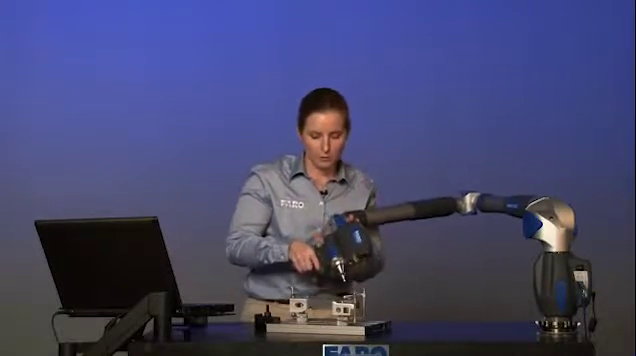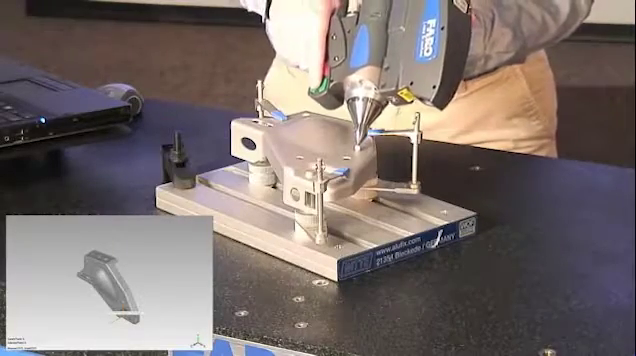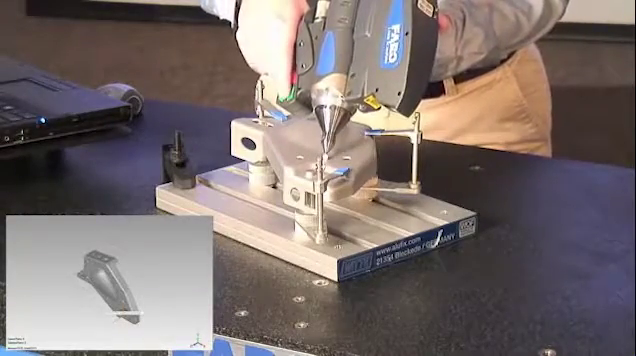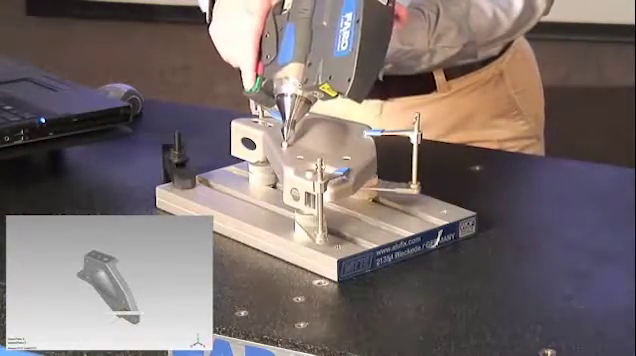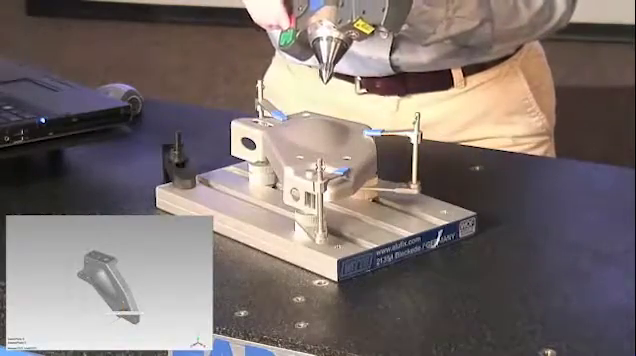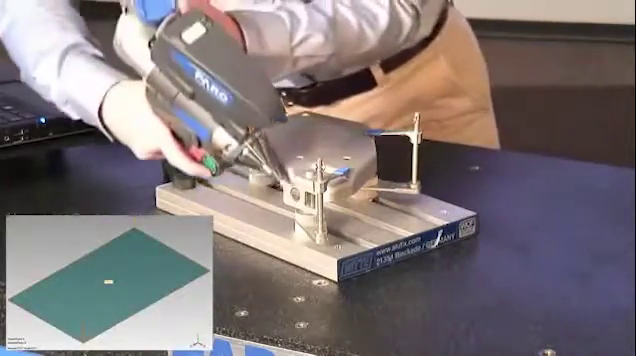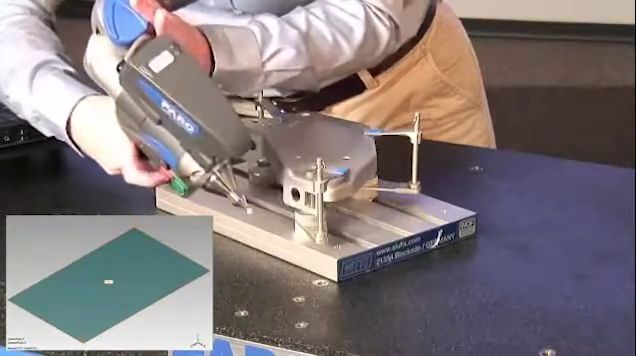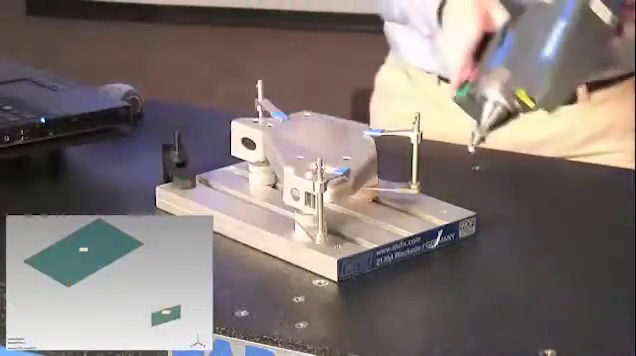now with the arm, we're going to make sure the white ball is in contact with the part, press the green button to record a point, and repeat that process to record data on each of the 3 planes. And the last plane.